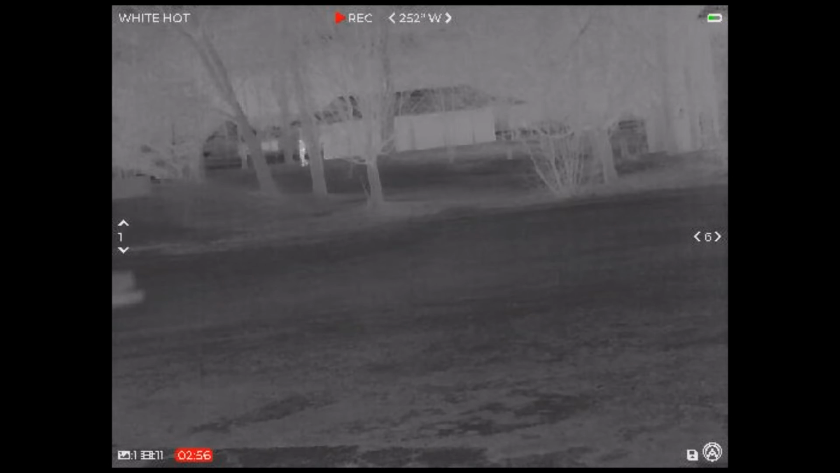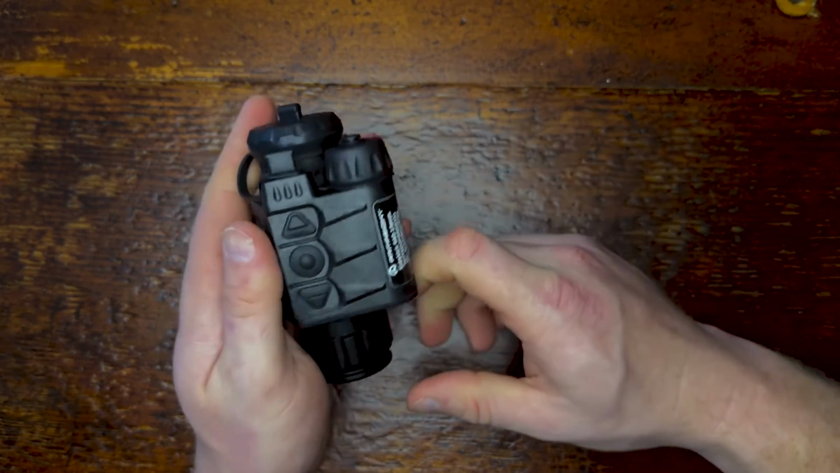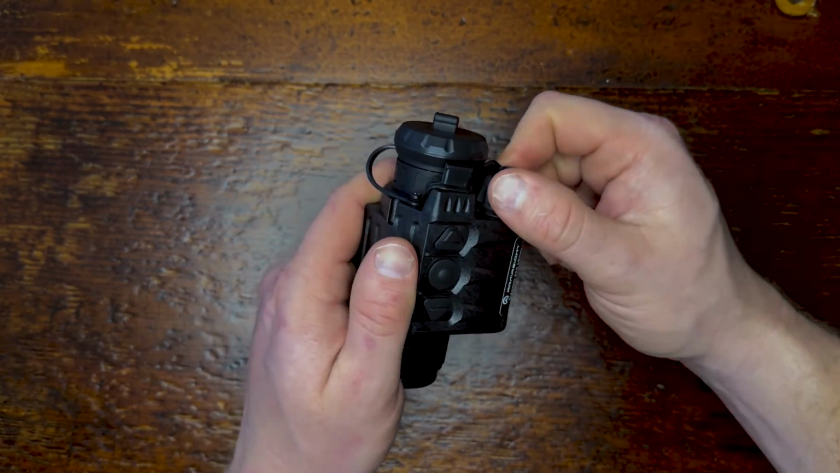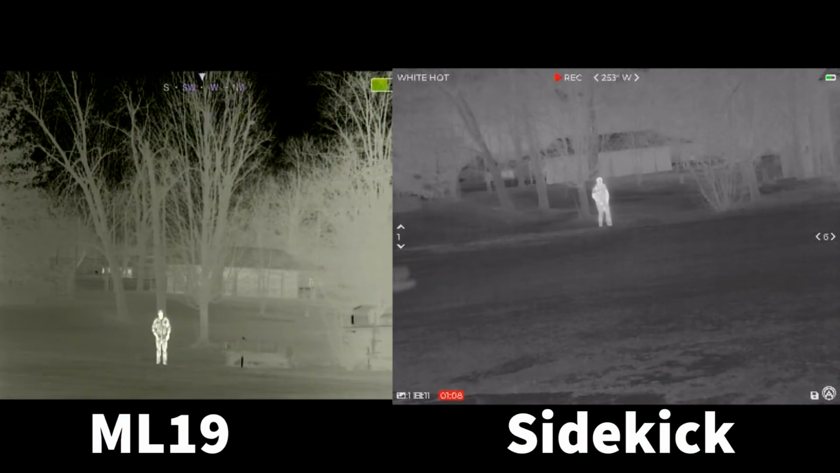And I'll compare this right now. I'll put a video of my ML19, which is a 320 core thermal monocular by iRay. And you can see it's actually pretty close in clarity to the 640 core. So something that has half the resolution does just about as good in terms of the picture, but it has about half the field of view.